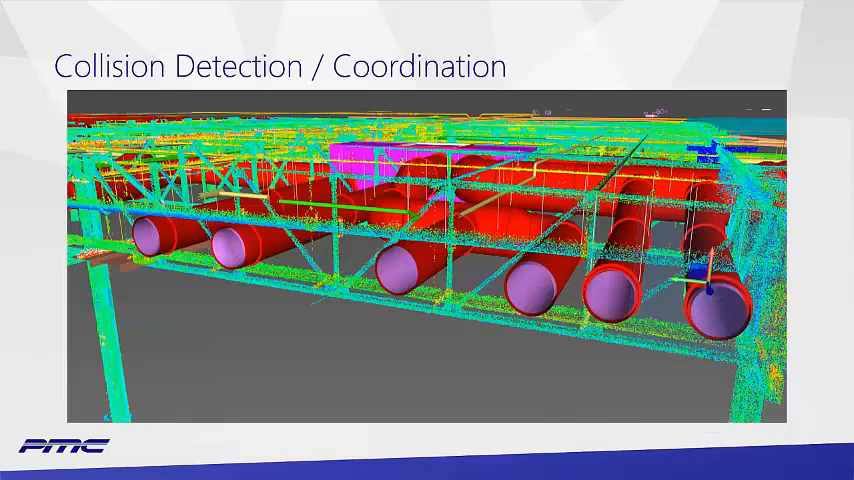This is about as traditional as it gets in our workflows. This is collision detection and coordination. You're looking at fabrication level geometry mixed with point clouds.